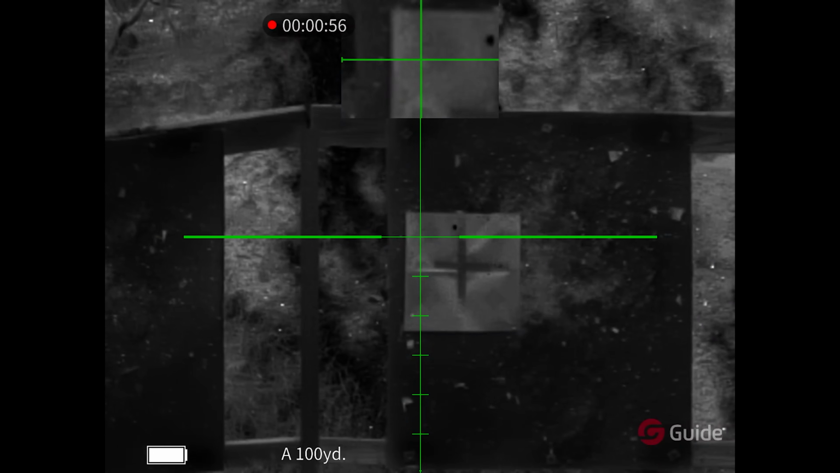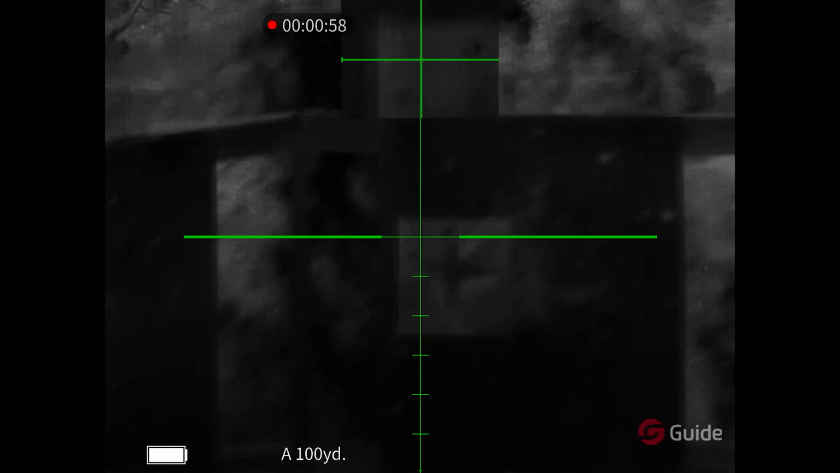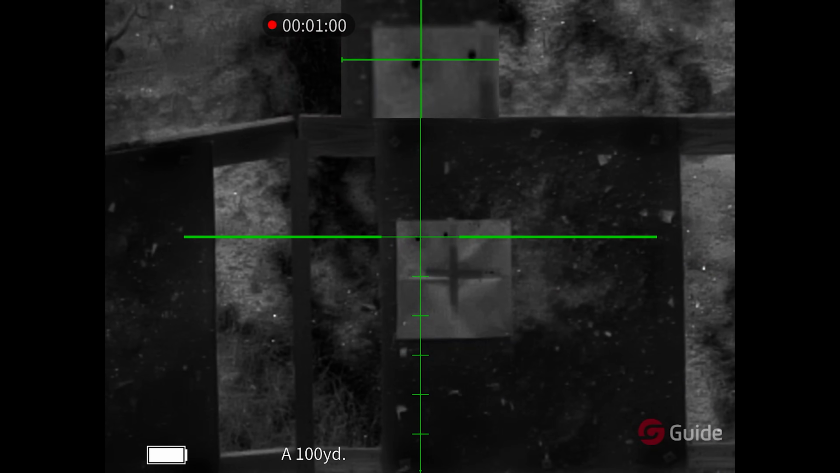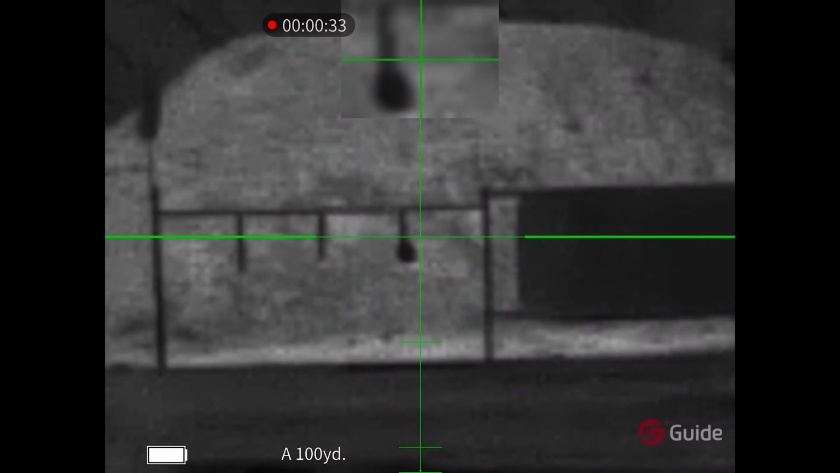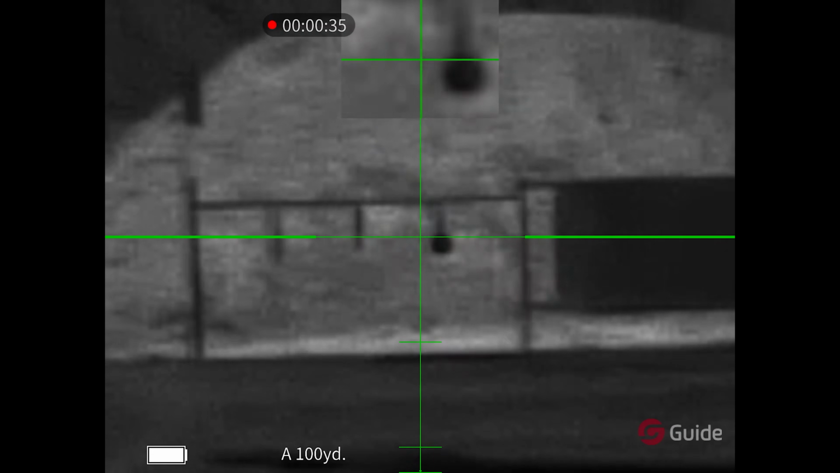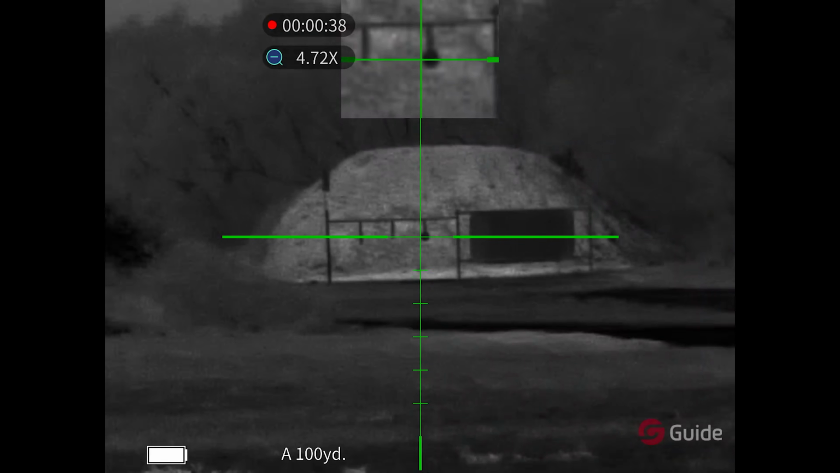And so now the next step is just see if those impacts go where you're hoping they will. And the scope is pretty user-friendly and it worked. Now I take it a step further and I like to shoot at things like this little 6-inch target at 200 yards to further confirm that I am good to go.